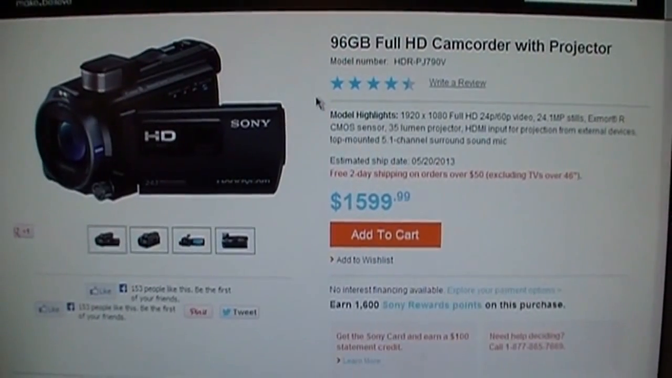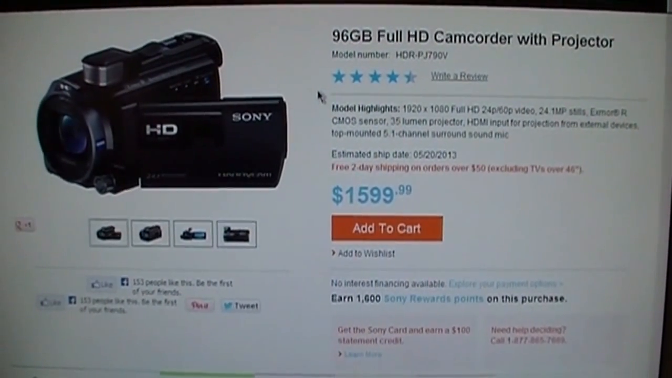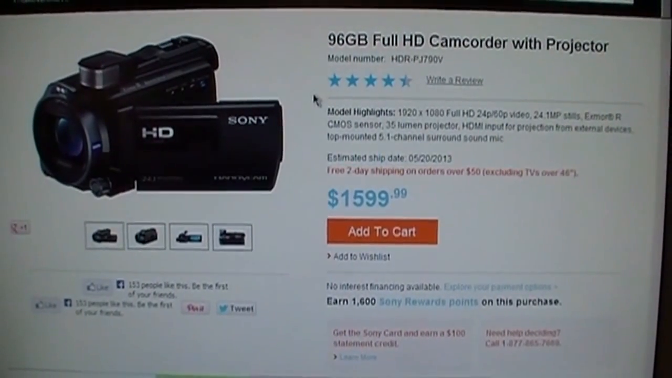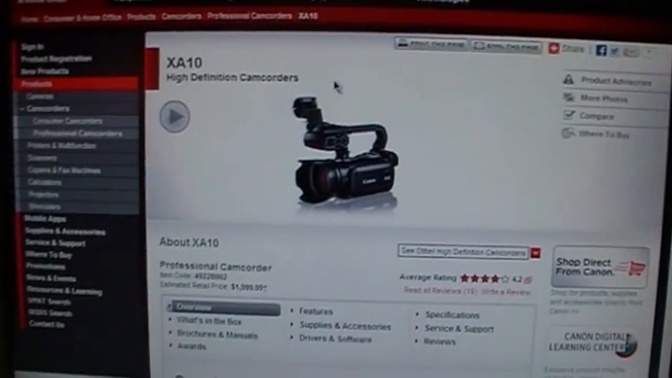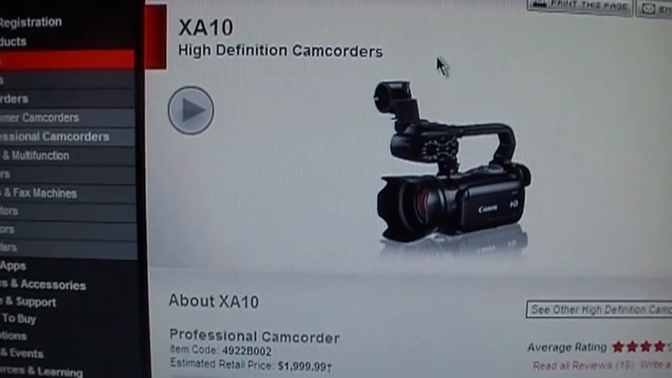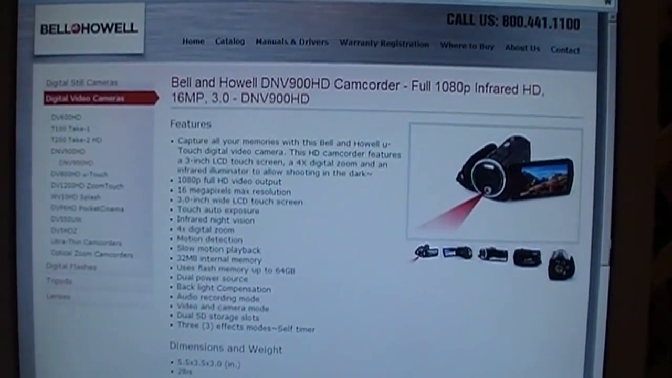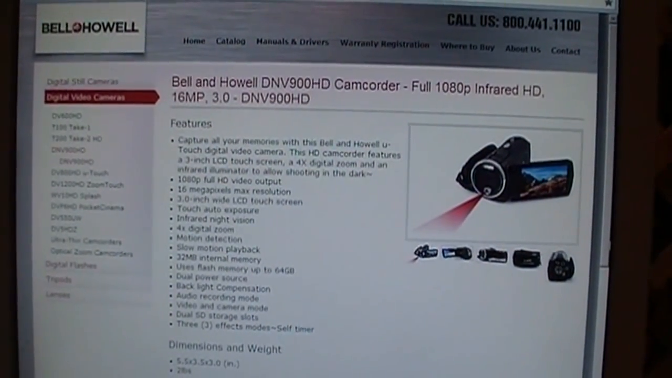These days, if you're looking for a new camcorder with infrared night vision, your choices are rather limited. Sony only has one model left with NightShot, their most expensive Handycam, which sells for $1,600. And Canon has several professional camcorders with night vision, the least expensive of which is the XA10, which sells for $2,000.